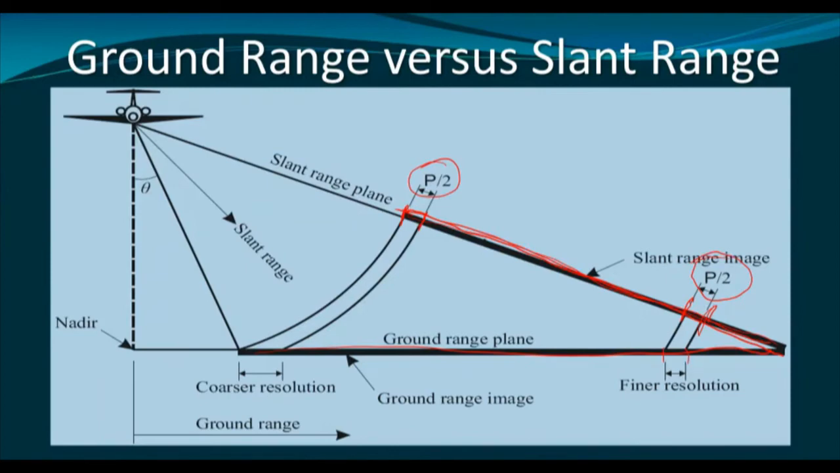So, although the pulse length is constant, on the ground plane the objects that are being represented by the radar image will have differences. It will represent a larger distance at the near range in a pixel and a shorter distance at the far range in a pixel.